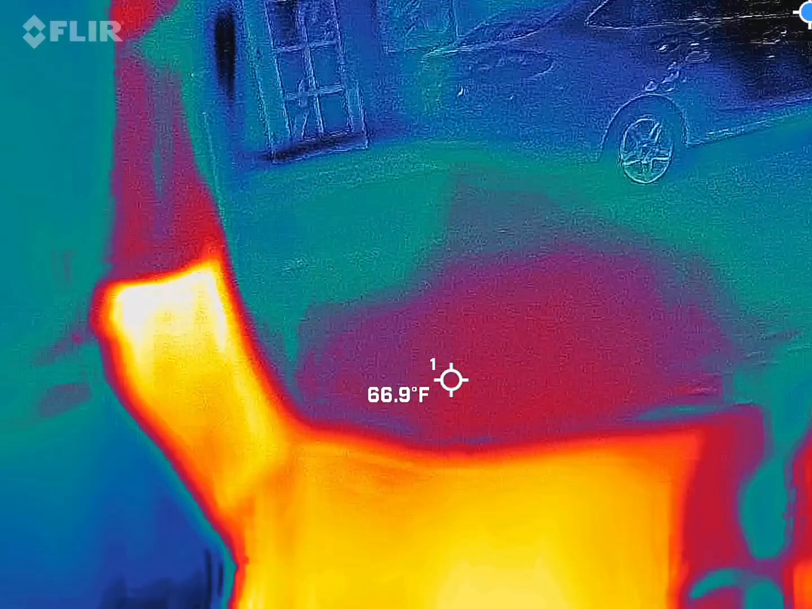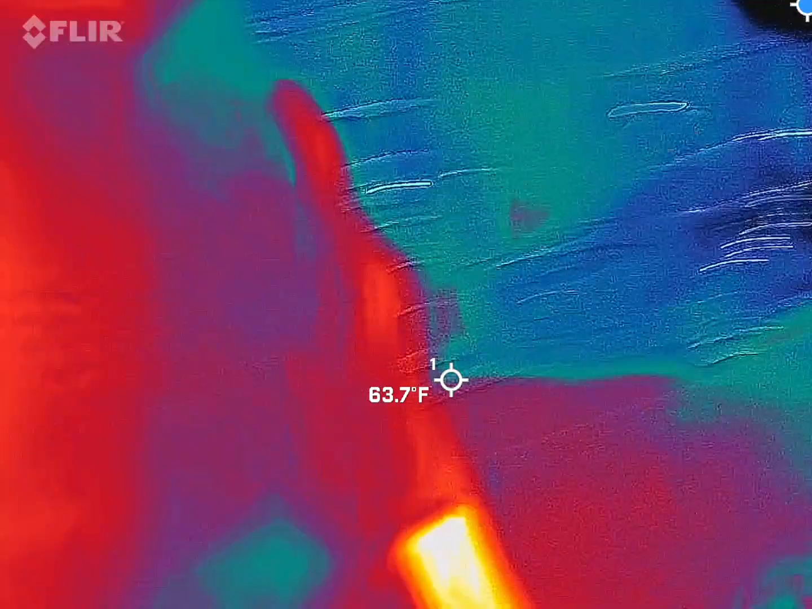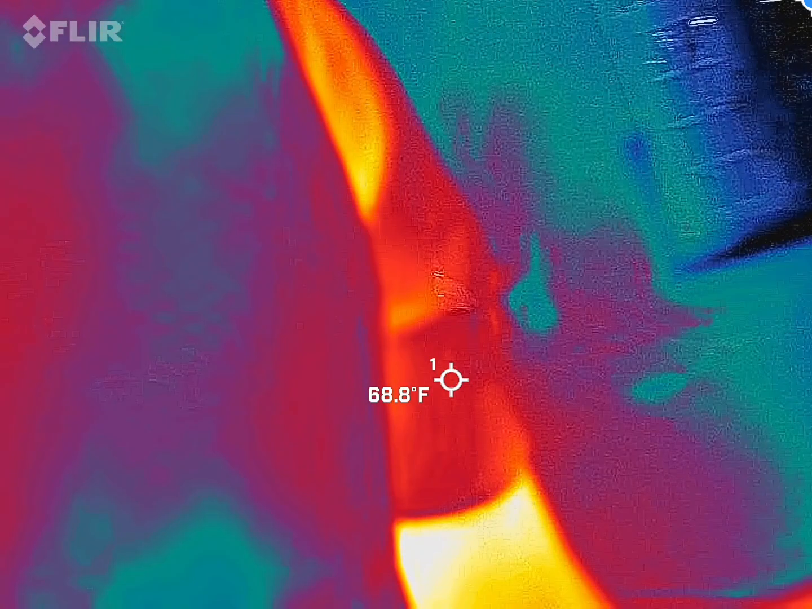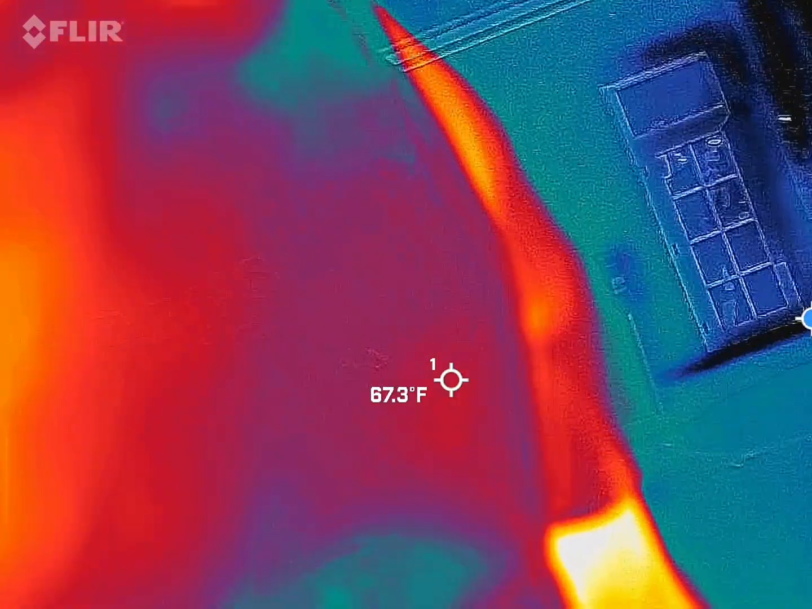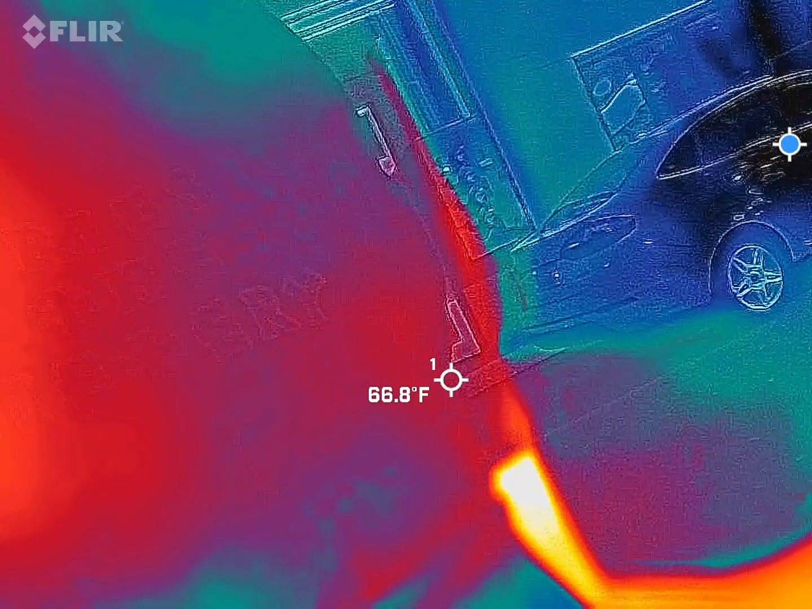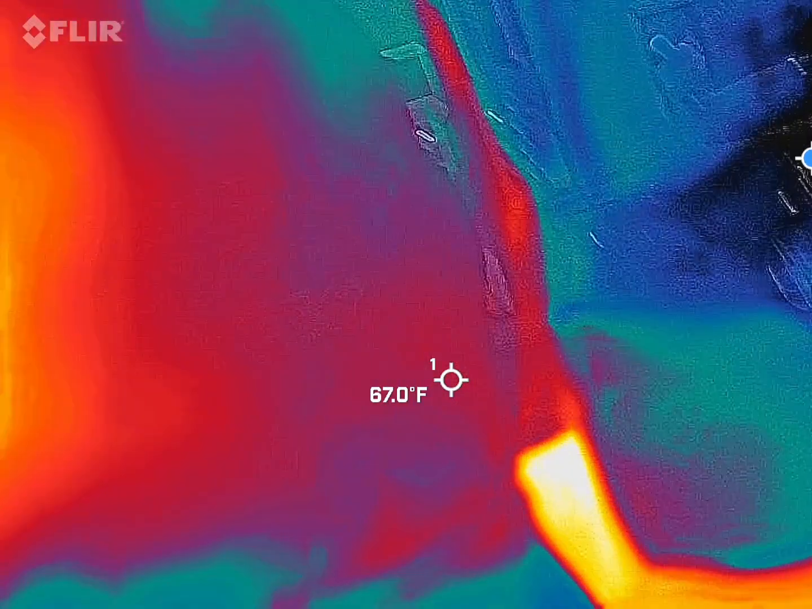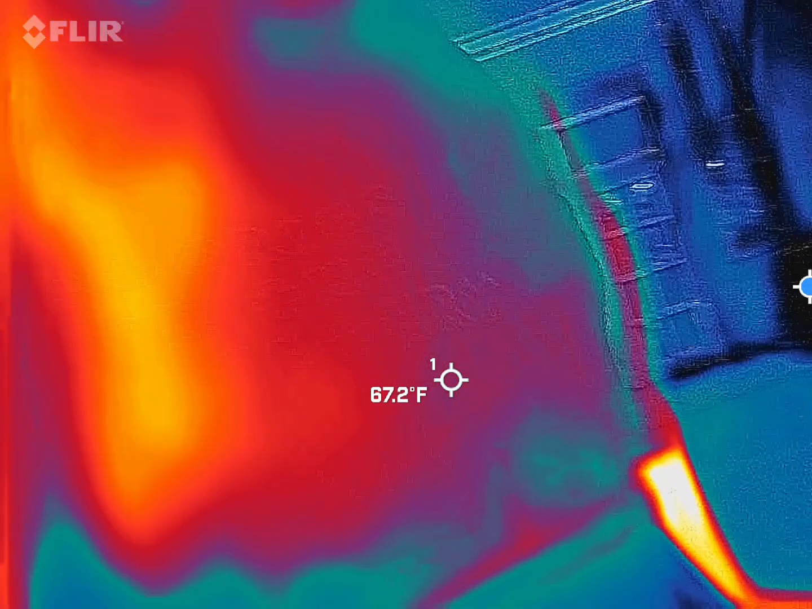There's also a blue dot bouncing around the screen. I don't know if you guys can see it or not. I'll wiggle the camera a little bit, so you guys can get the gist of it. So the blue dot is there to show you the coldest spot in the frame at that particular moment. I'm looking for 15 plus degree temperature drops out of that blue dot. So we're looking at about 47, 46 degrees roughly, based off the 62 ambient. So I'm looking also for that blue dot to move with the same type of temperature.